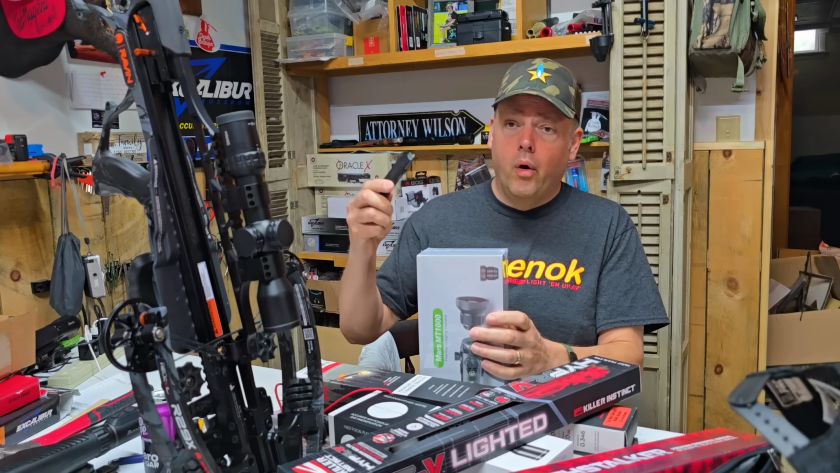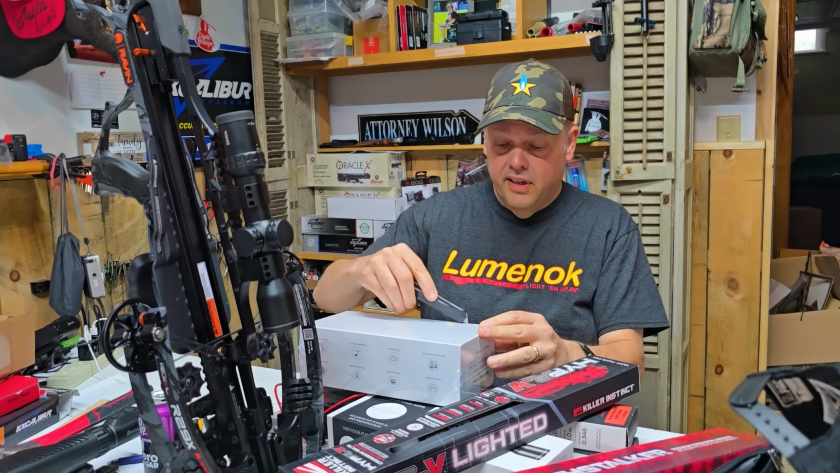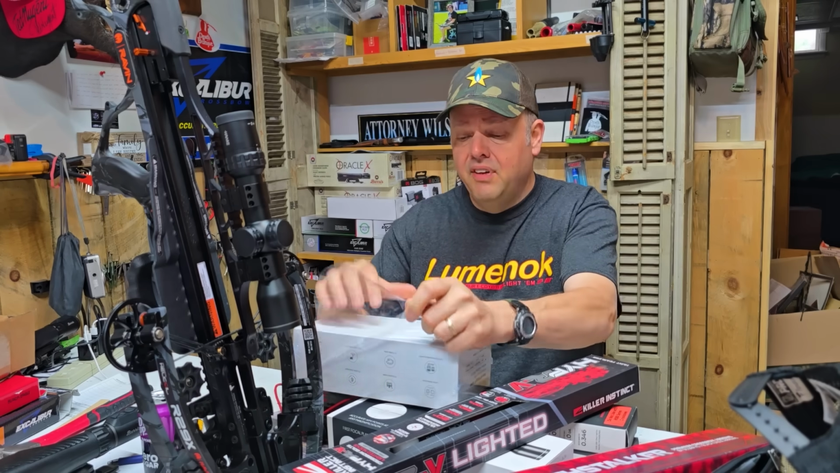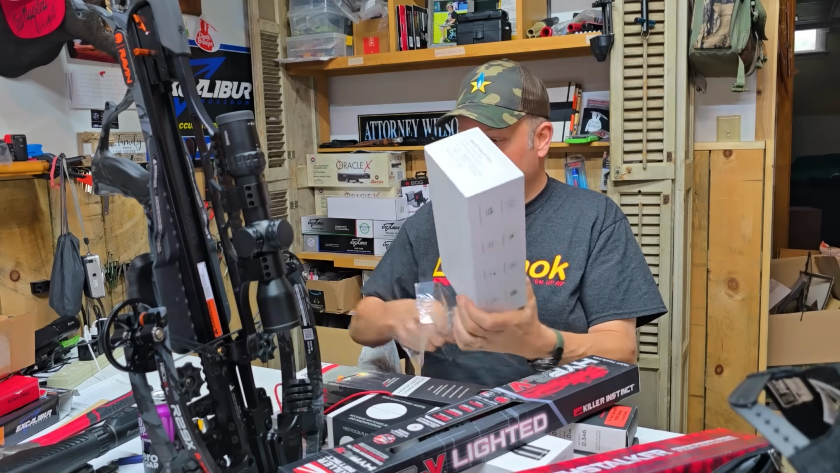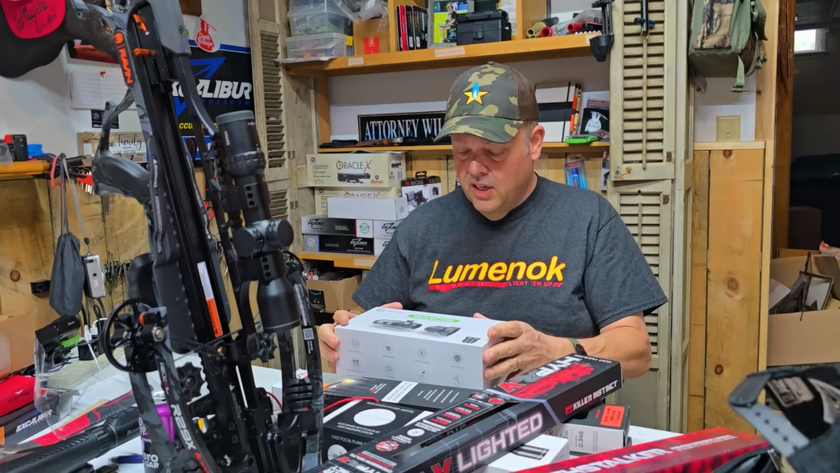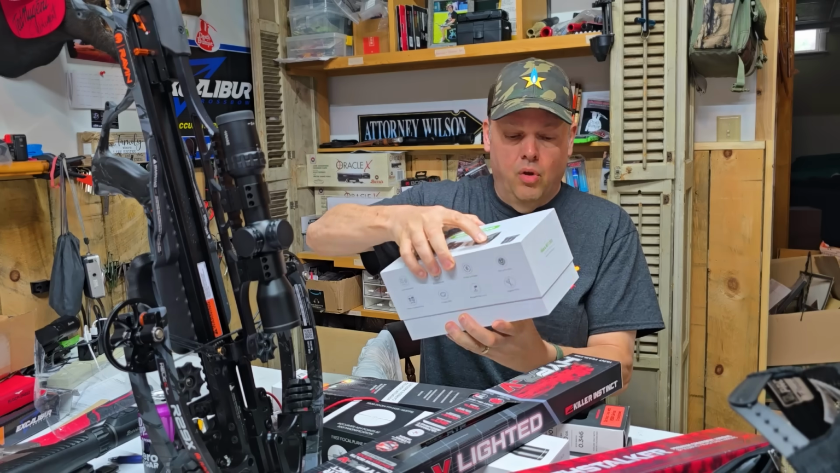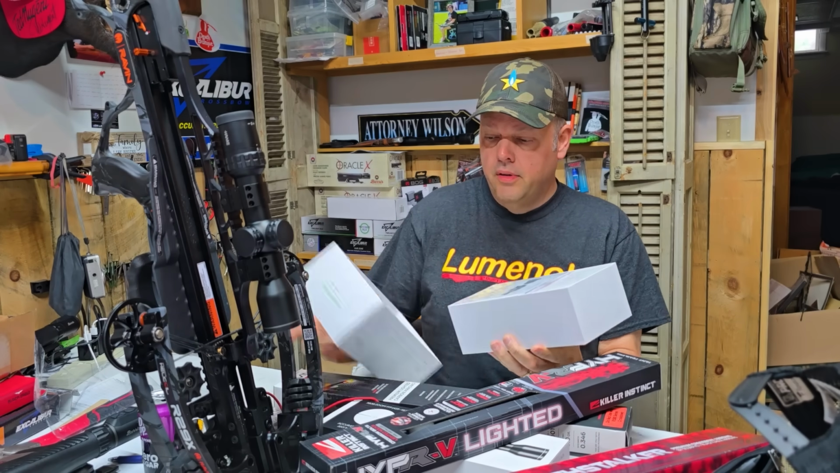So we're going to open this bad boy up with one of these handy dandy little fellas right here. I'm going to very carefully cut around here to get the plastic off of it. I haven't even taken the plastic off. Can you believe that? So you are seeing it right here firsthand. We'll make this desk even messier than it is, and we'll open up the package. Get that on there, kaboom. Arrows all over the place.